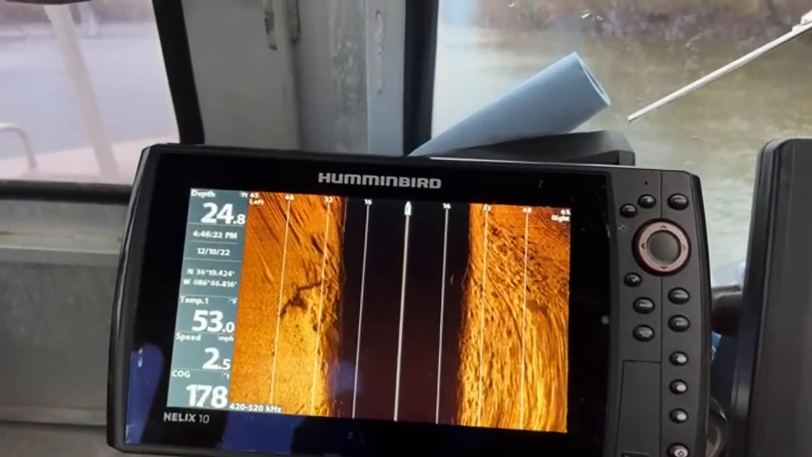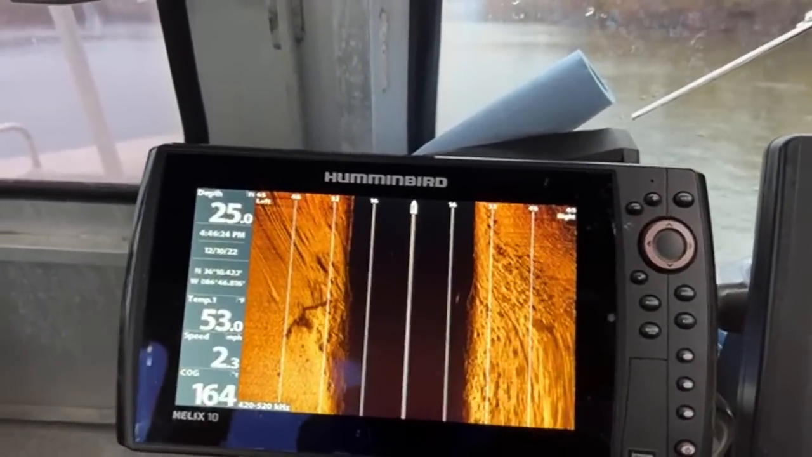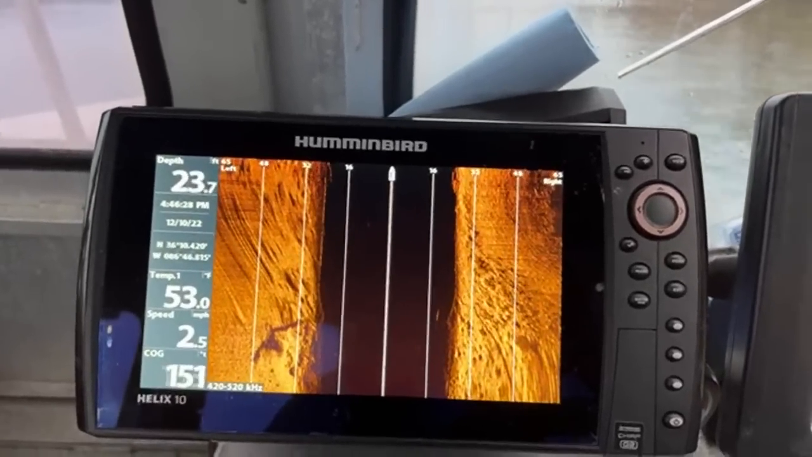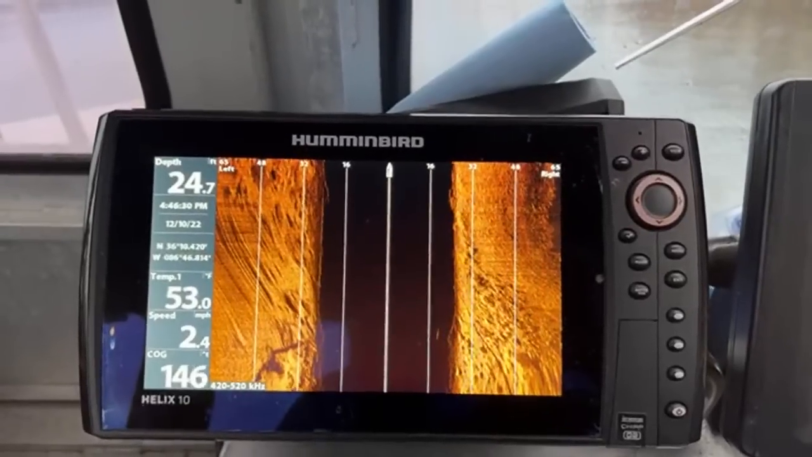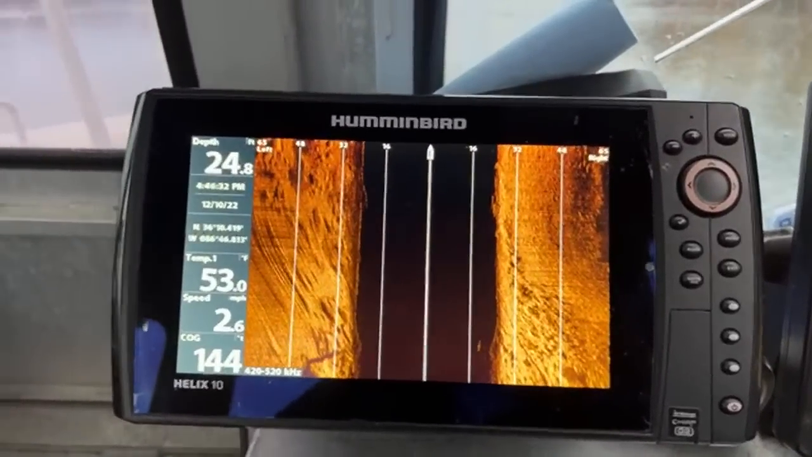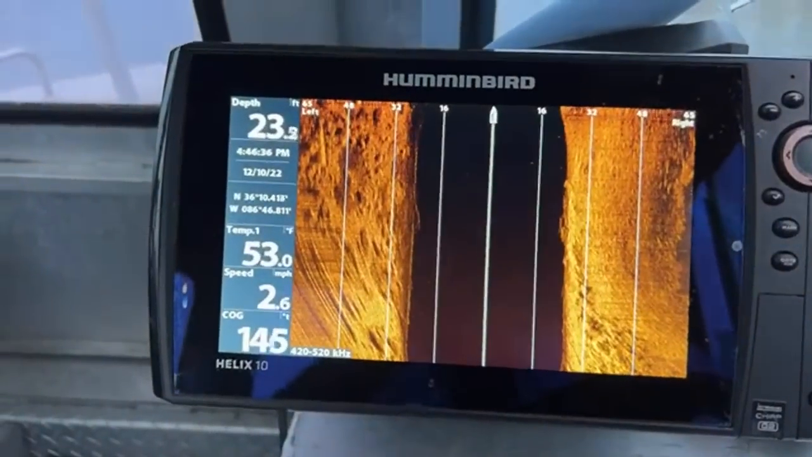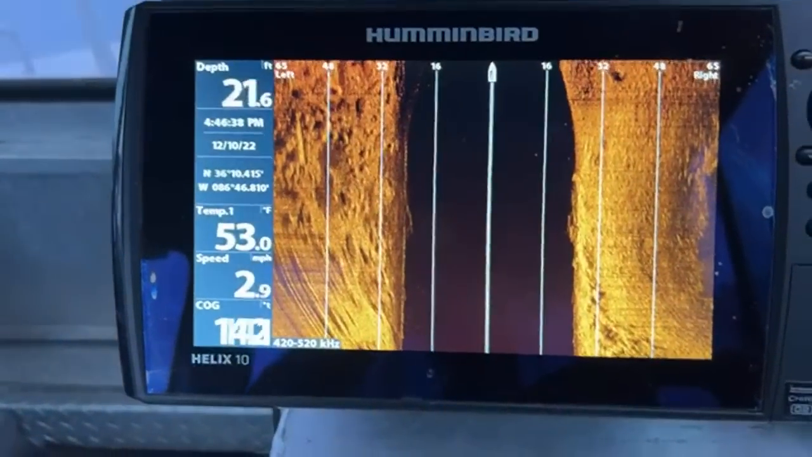Gremlins, I tell you. All right, we're going to look at this. We've GPS marked it. We're going to go back and look at it again.